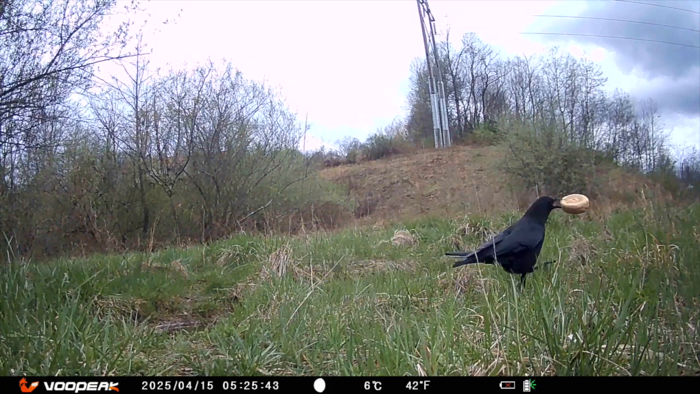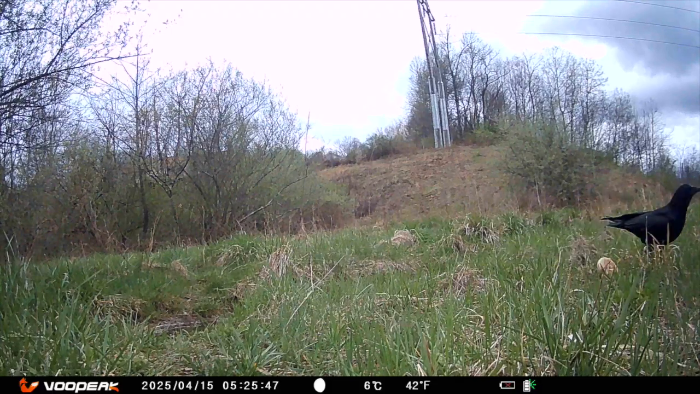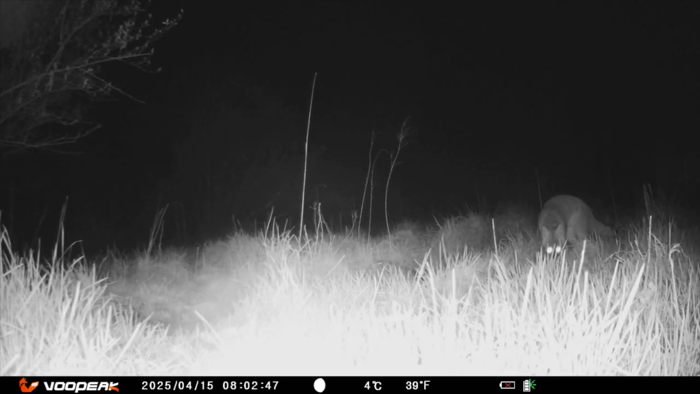Put an old bagel out. Something might enjoy it. Did that bird just give up and walk away? At night, new visitors arrive. Curious animals drawn to this quiet corner.